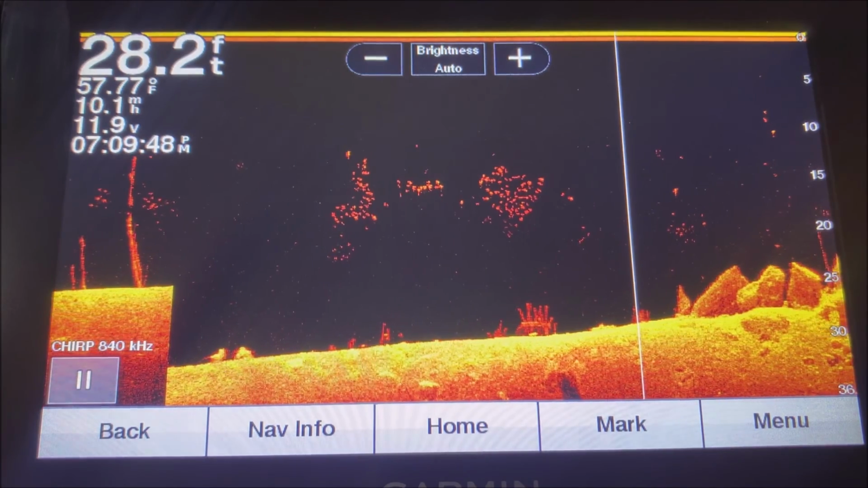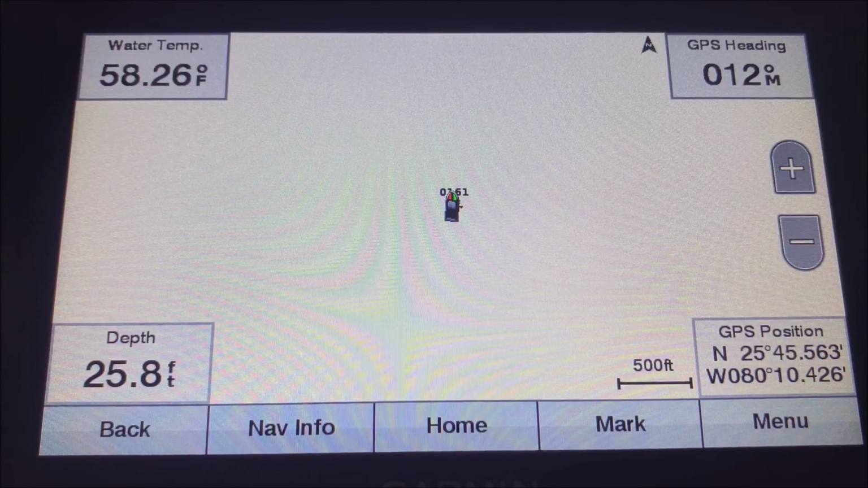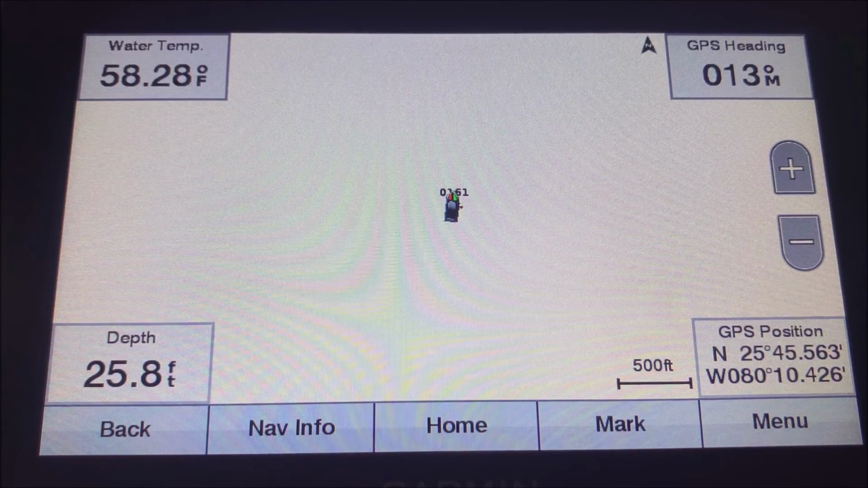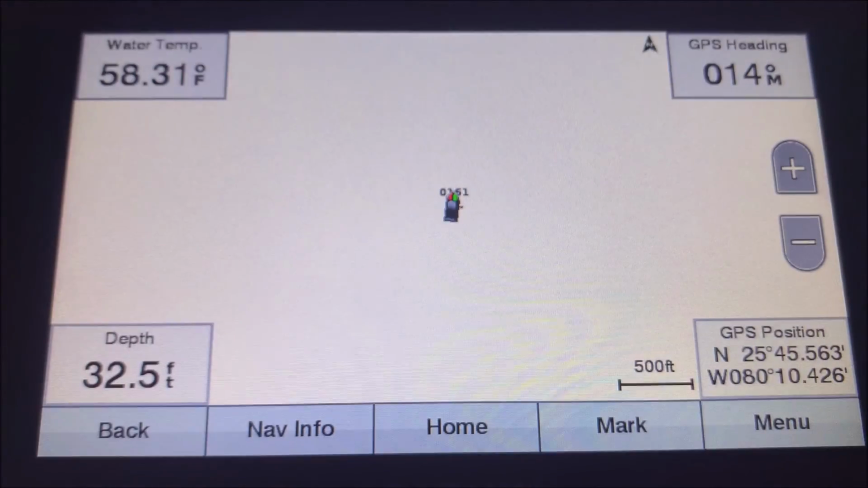The next one is going to be how to adjust our map overlays. All right, so this one is going to go over how to adjust those map overlays. And what I mean by map overlays are these things right here. You've got 1, 2, 3, 4 quadrants there for your map overlays.